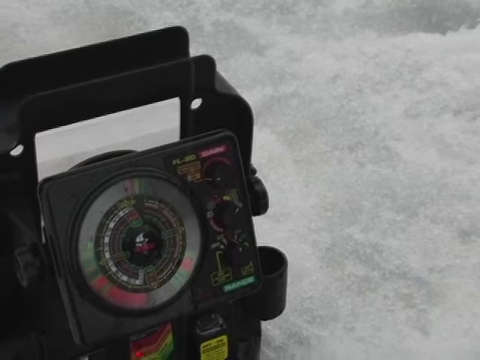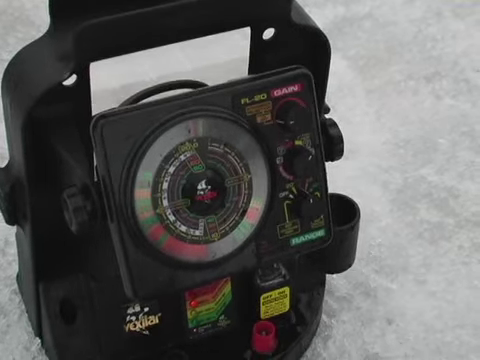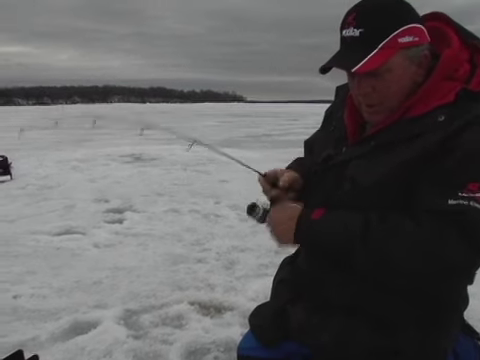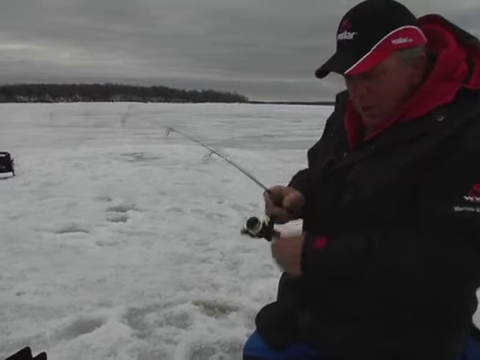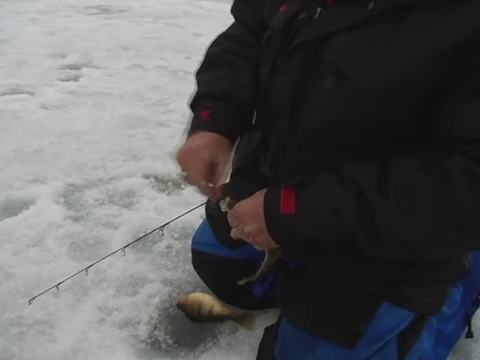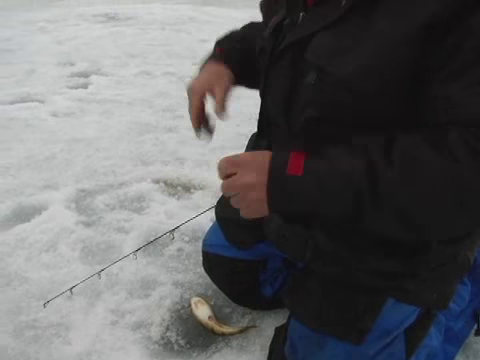I'll tease him up, tease him up. Here he comes, here he comes. That's what these fish are feeding on. They're feeding right off the bottom. So that's why we needed the AZ mode so that we can see them fish when they're close to the bottom and we know that they're down there.